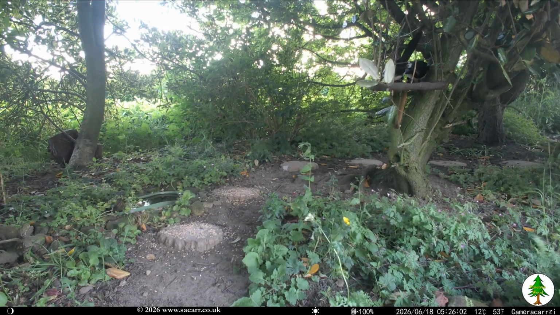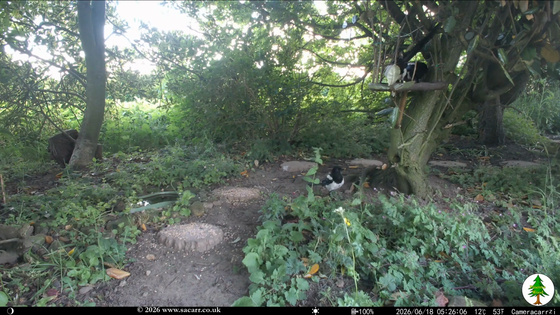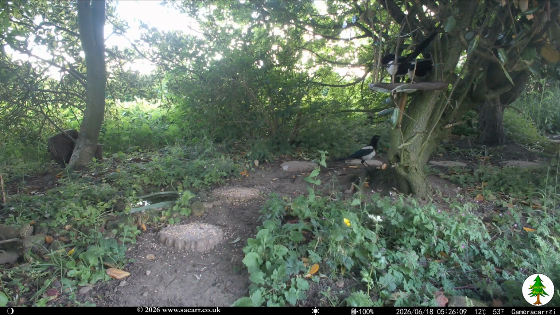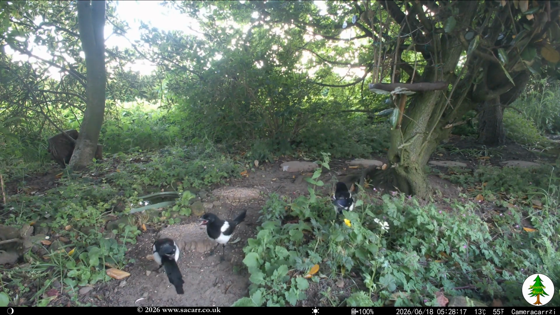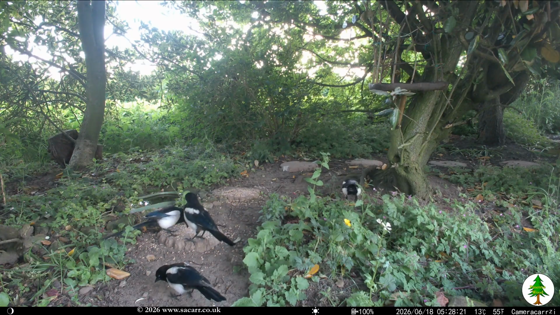The magpies were out at dawn on the 18th, with two of the family of four on the bird table, joined later by a third. All four were together a little later. I'm guessing the wing flapping and squawking is the youngsters.